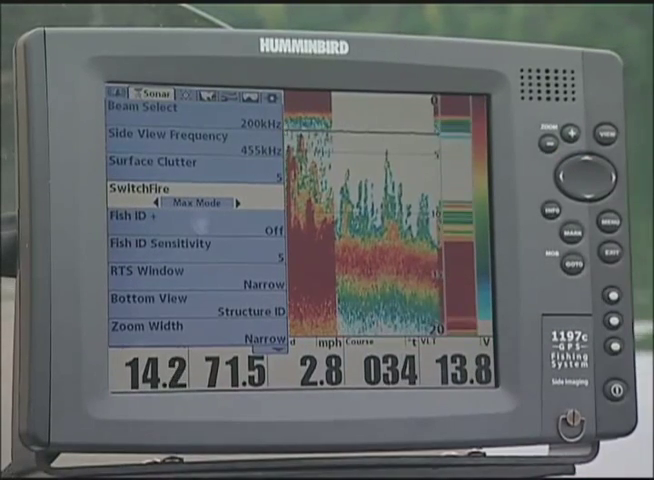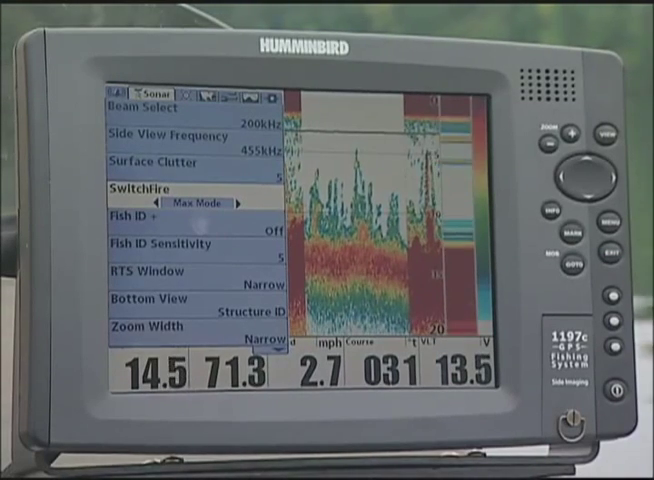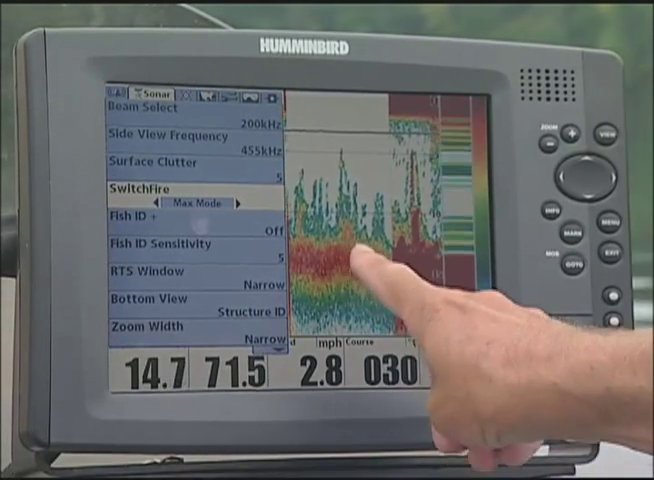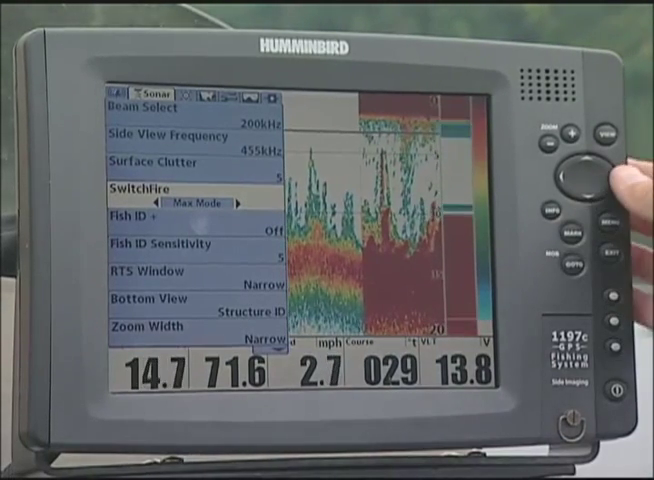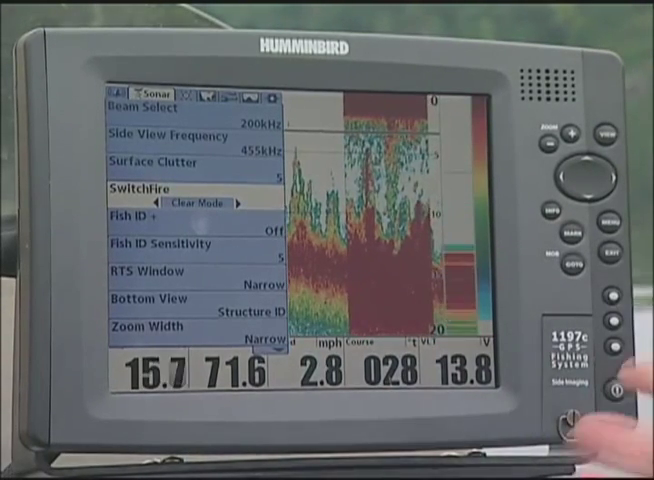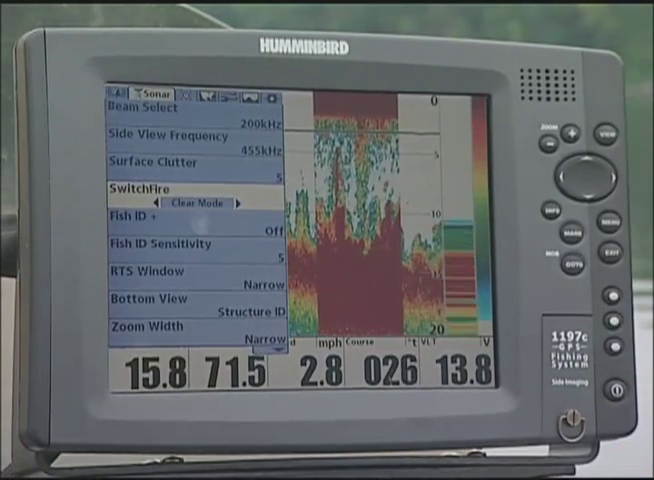I'm going to go back to Max again, which most of us that fish a lot will probably use a good portion of the time. But there is a lot of times you want to simplify things. So you got to find out what works for you on a body of water that you're fishing. You might like Clear mode better than Max mode, but now you have the option from Humminbird.